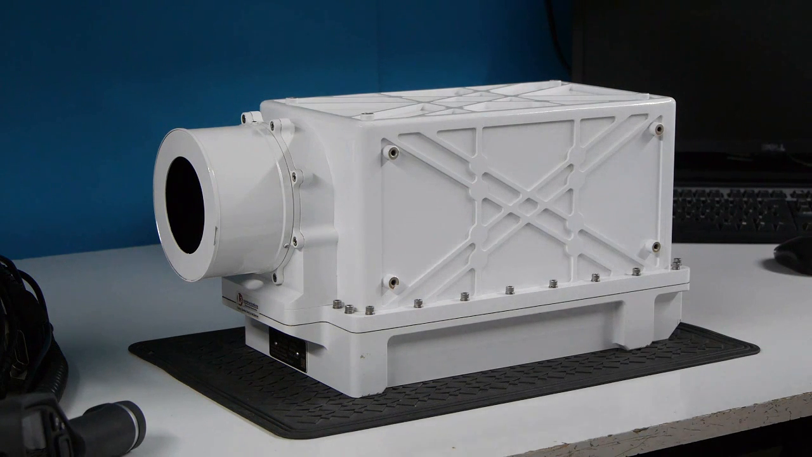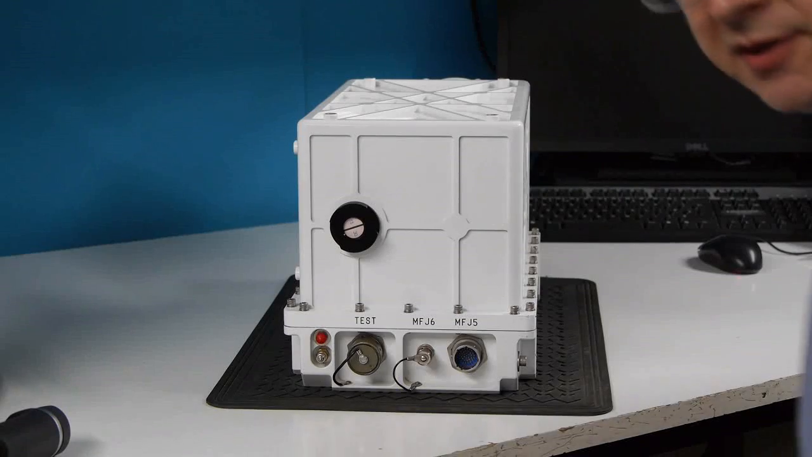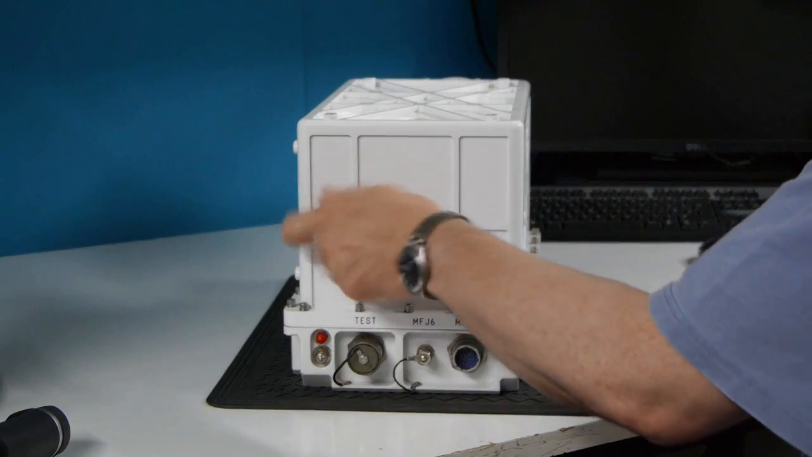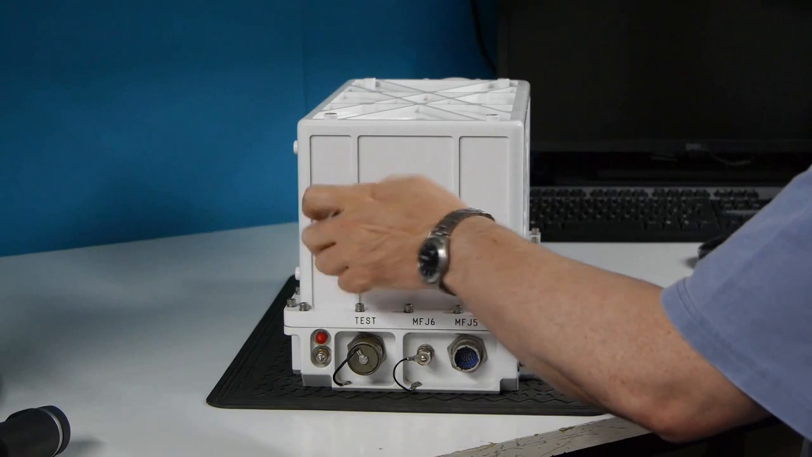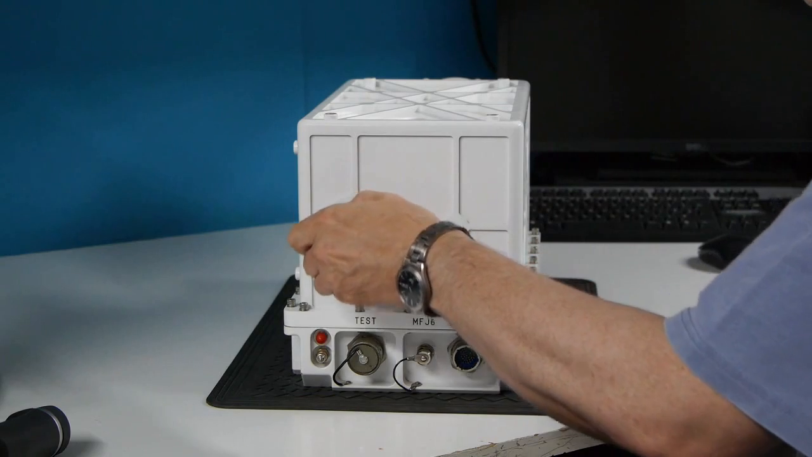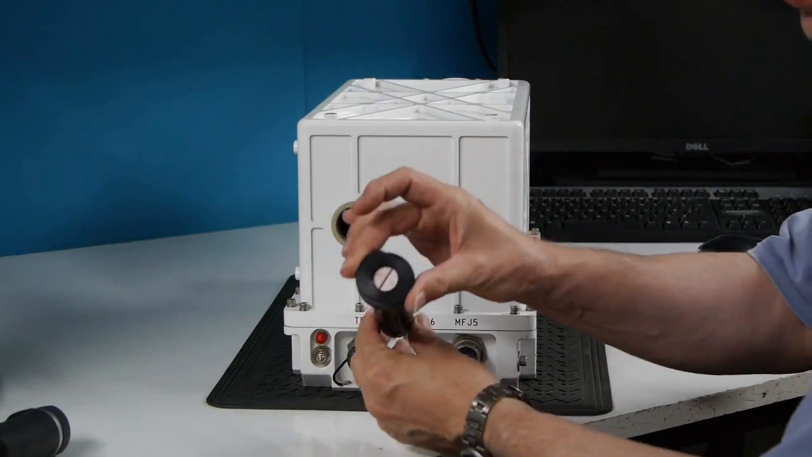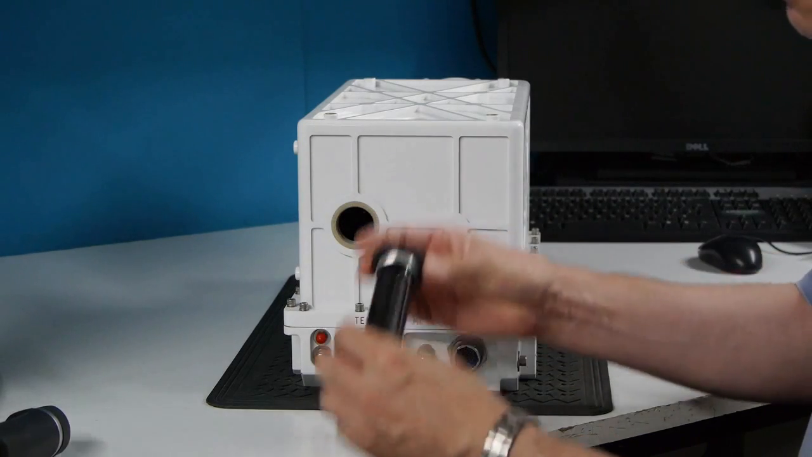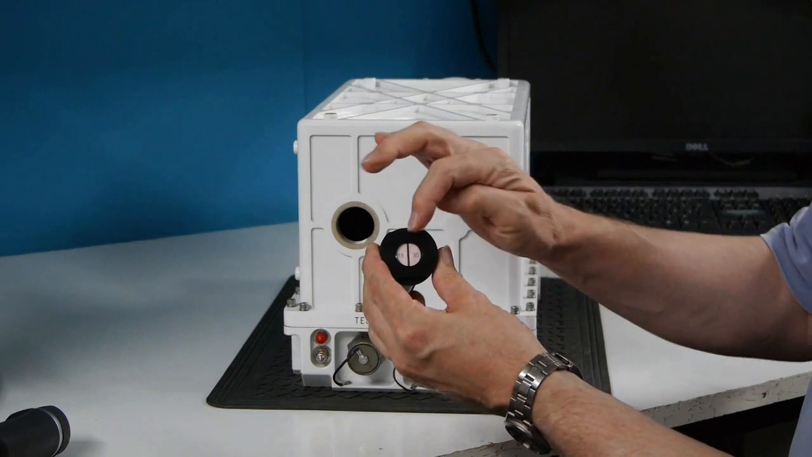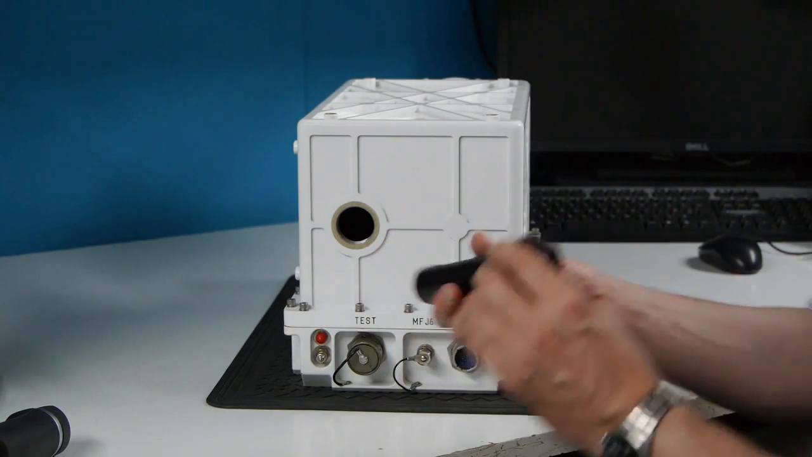What we're going to do now is take off the main cover. The first thing that I'm going to do is take out the desiccant. See, that's a cylindrical desiccant holder. It's almost certainly full of silica gel, and it has on the end here an indicator of what the humidity level is.